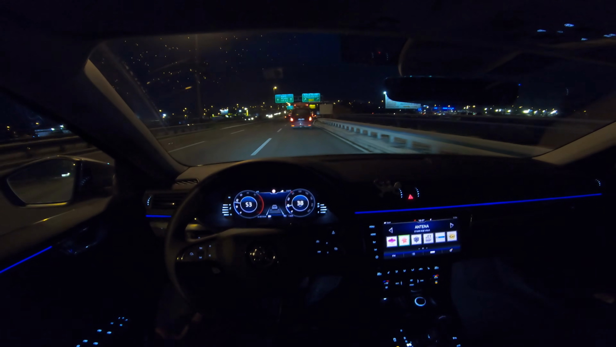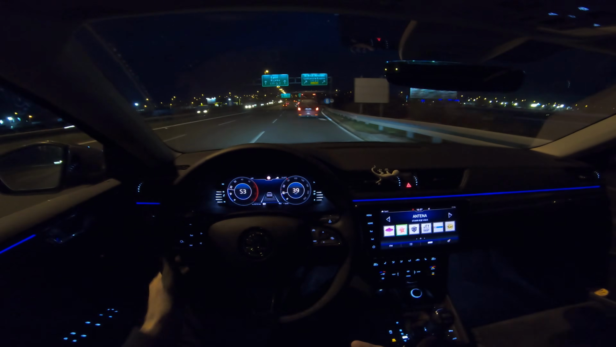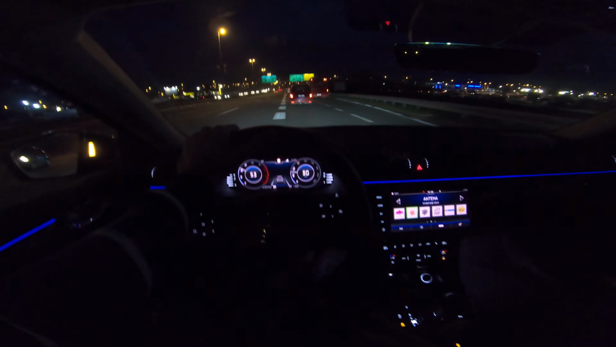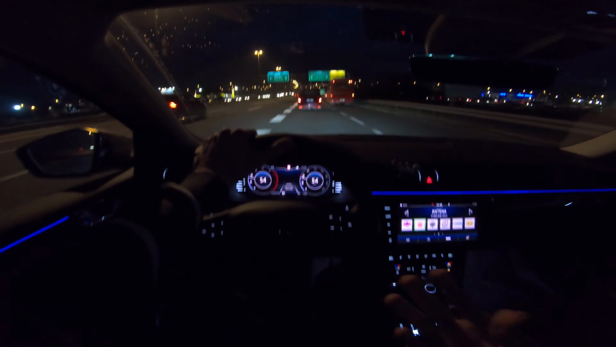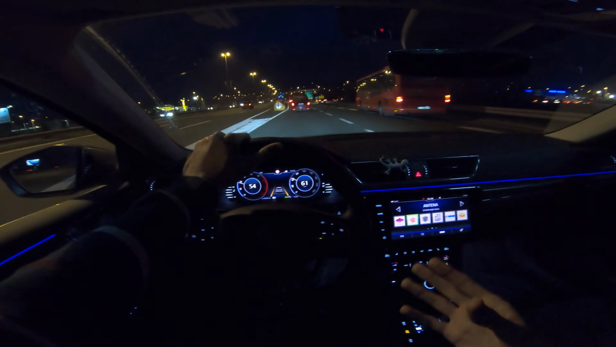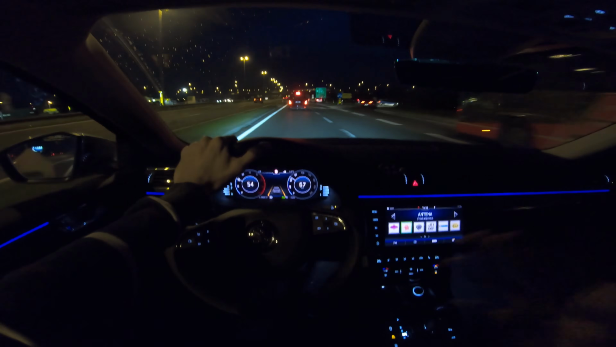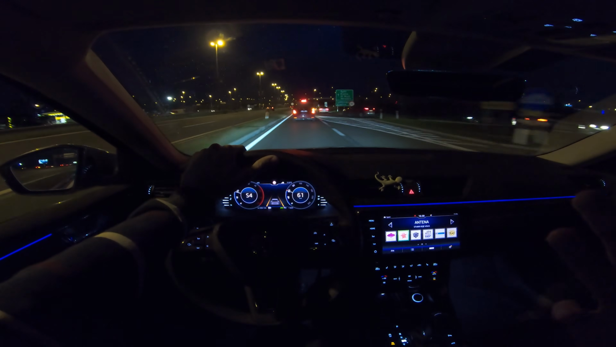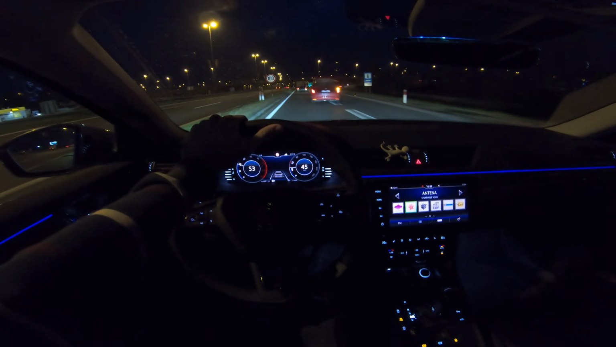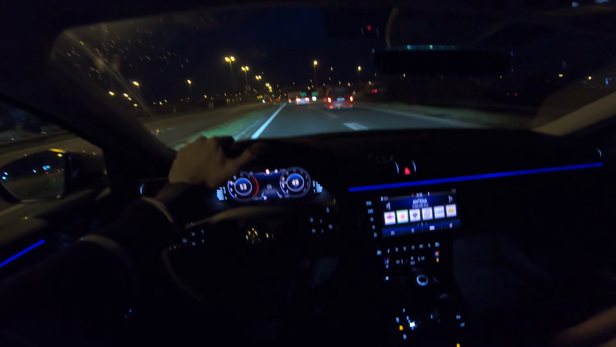Now I need to go here, and I mean, the car, it's honestly fun. I think this is a perfect family car, with enough power, with enough space, with enough comfort, and I would say luxury. Now the Superb is becoming a premium car.